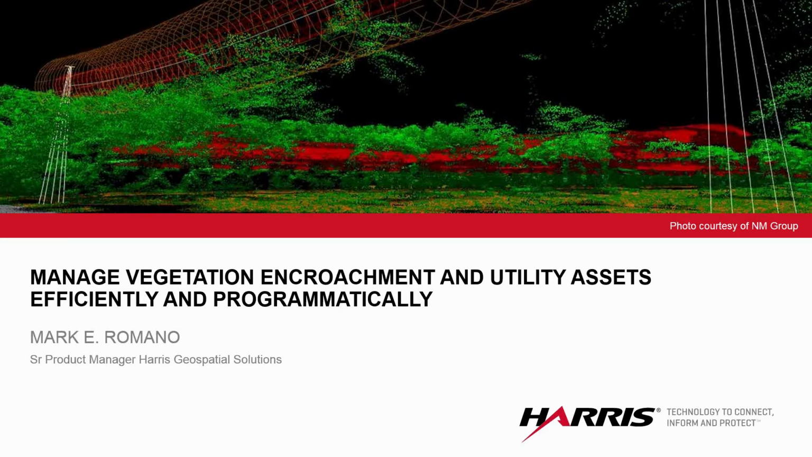During the presentation today, Mark will discuss how Geiger-mode LiDAR enables the utility industry to use data from a single acquisition to develop solutions for both transmission and distribution networks for asset management, vegetation management, engineering, and more.